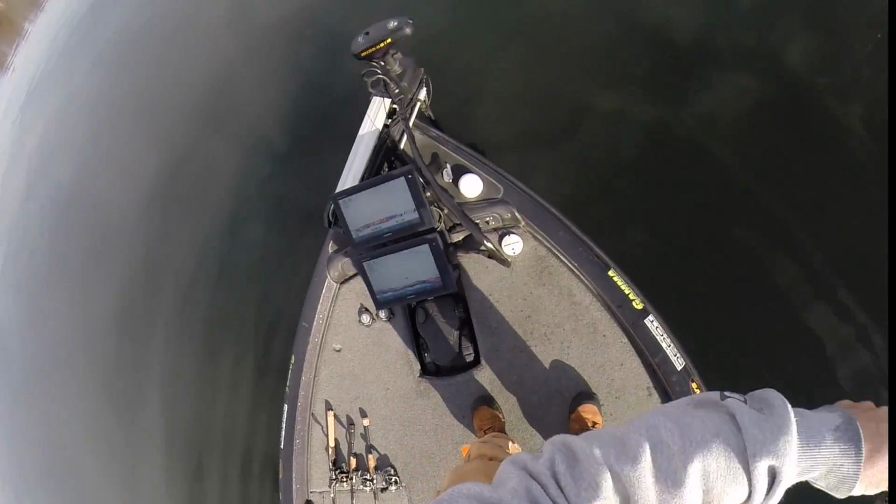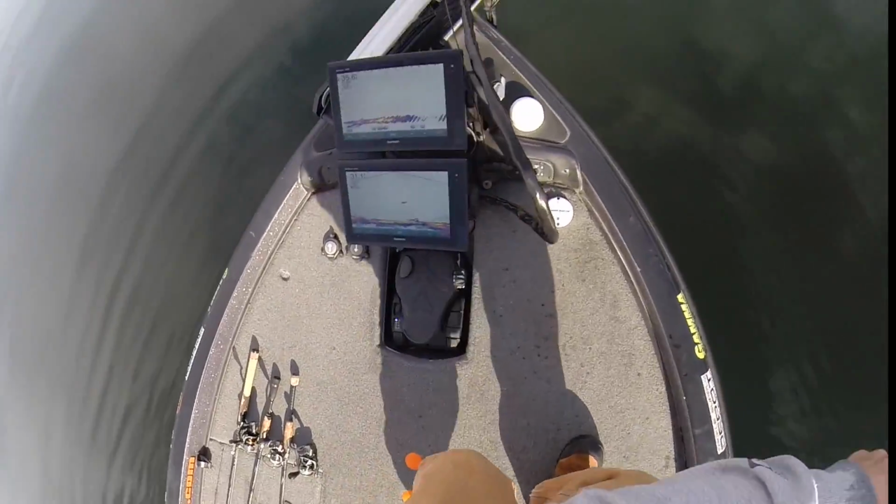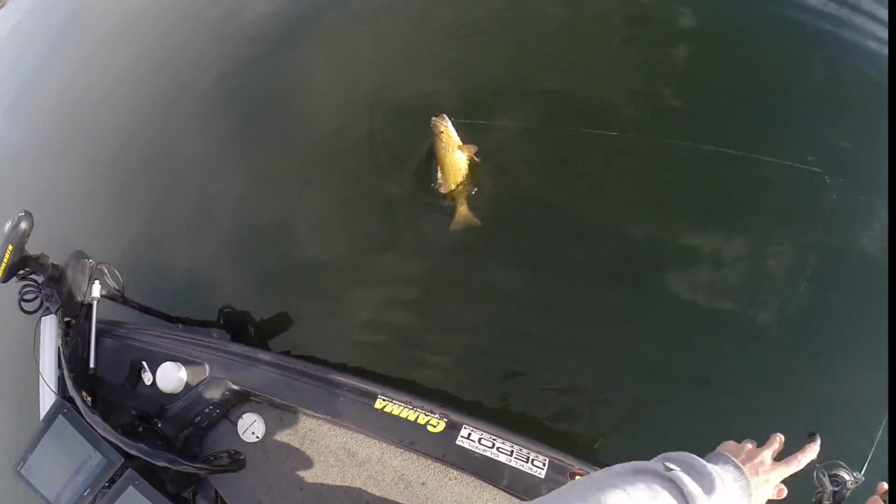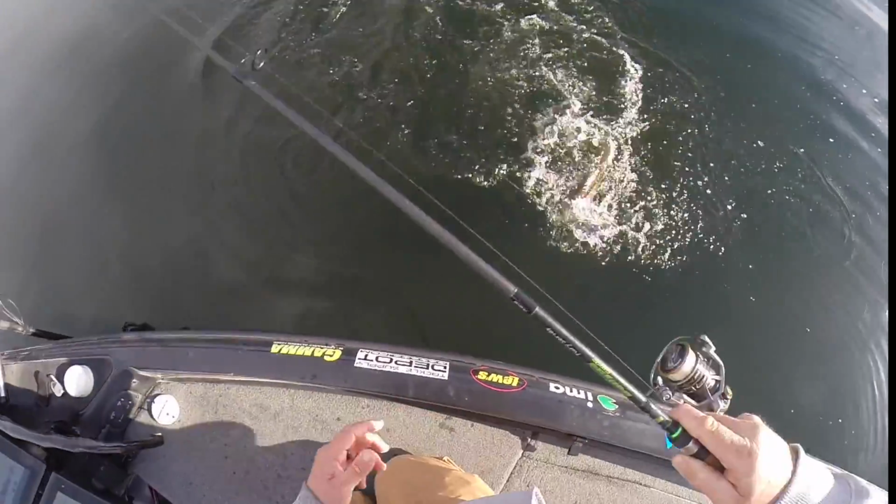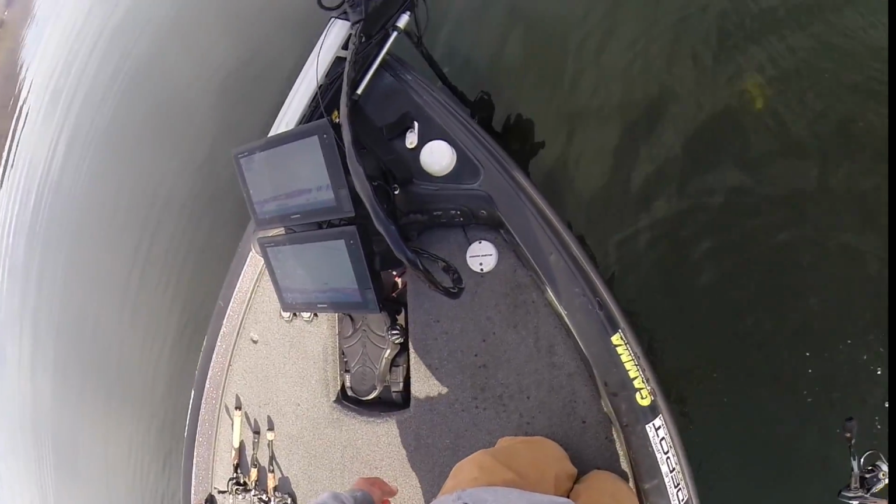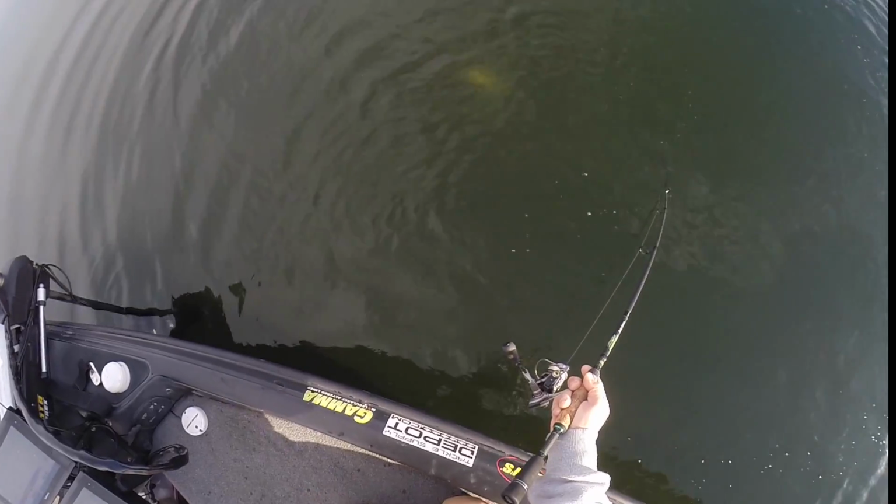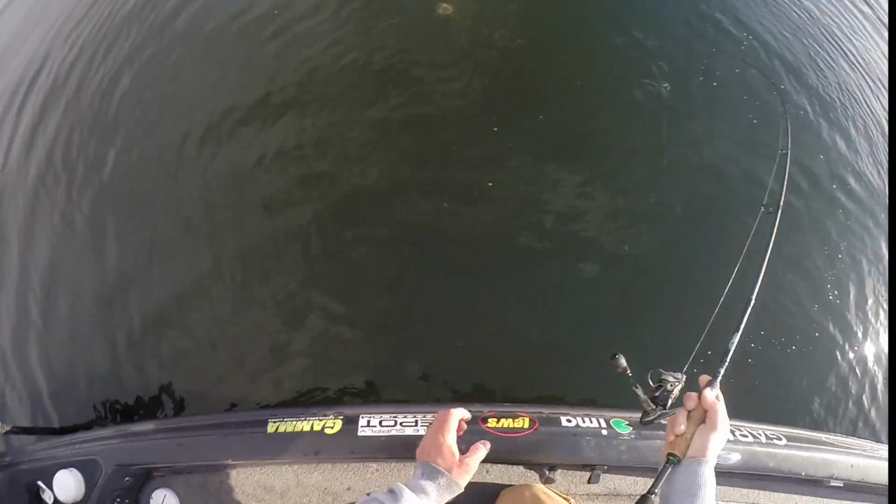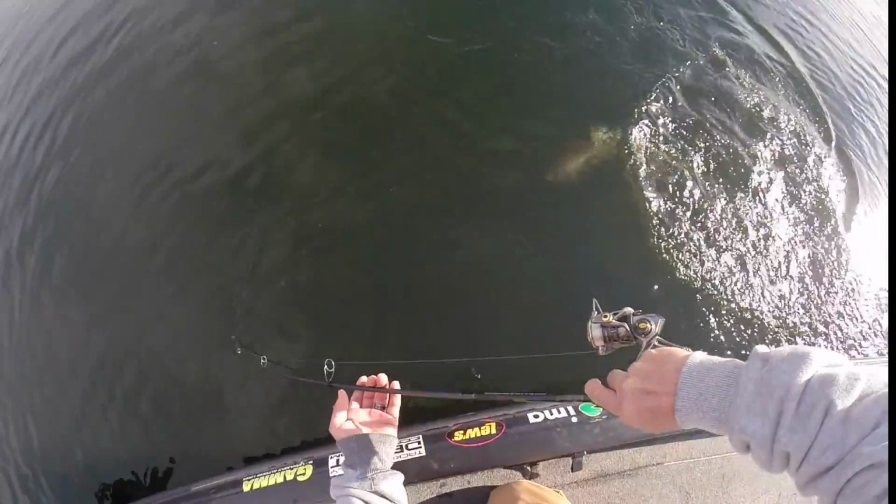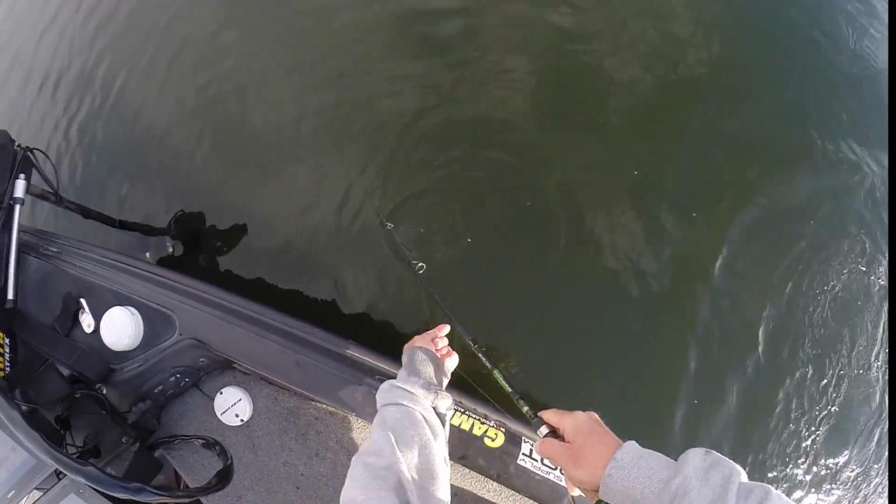Got him. Look, and there's a fish chasing him up. Several fish chasing him up. Look at him. Wow. Big smallie. There's several fish down there. Giant fish.